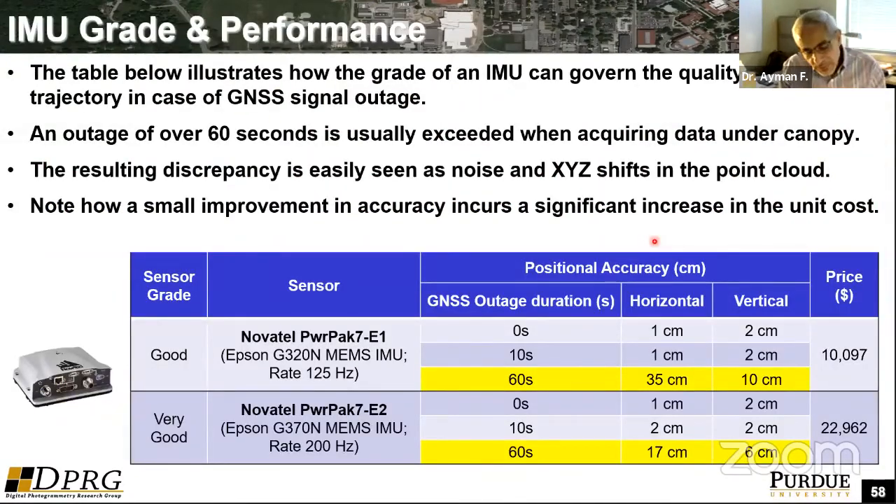So one option one might think of is, okay, if you have an inertial navigation unit or inertial measurement unit, you can use the IMU to bridge the gaps of the GNSS outages. But just to give you an example here, these are two IMU systems. One of them is $10,000, and if you lose lock for 60 seconds, which is 1 minute, your accuracy will deteriorate from 1 to 2 centimeters to 35 to 10 centimeters.